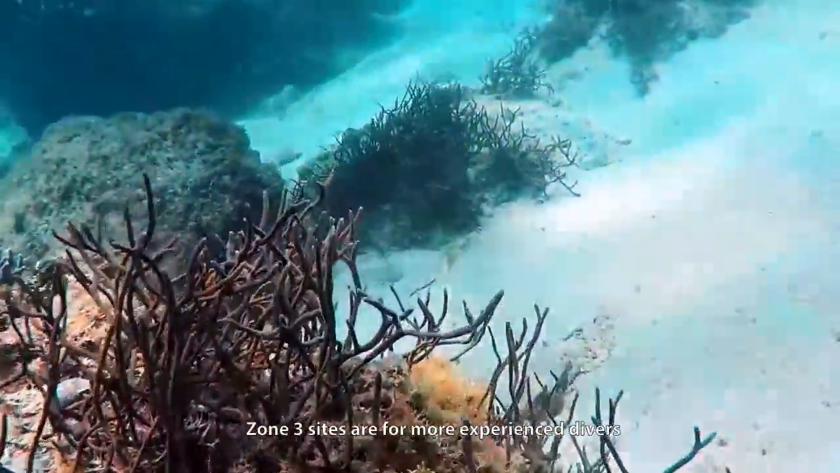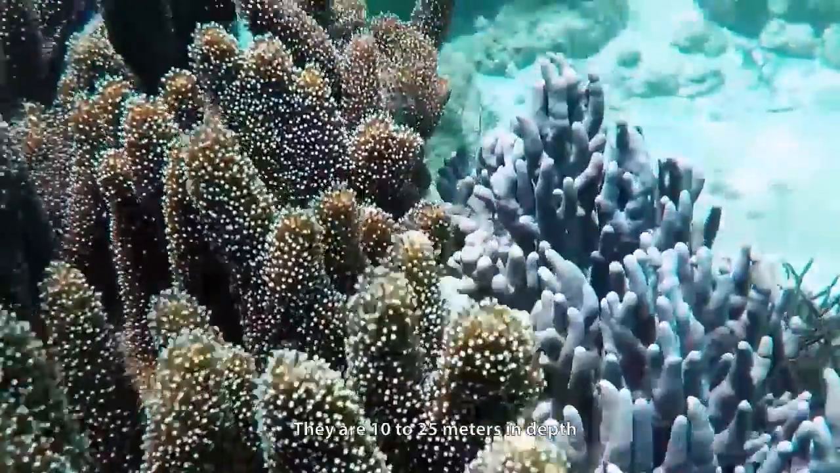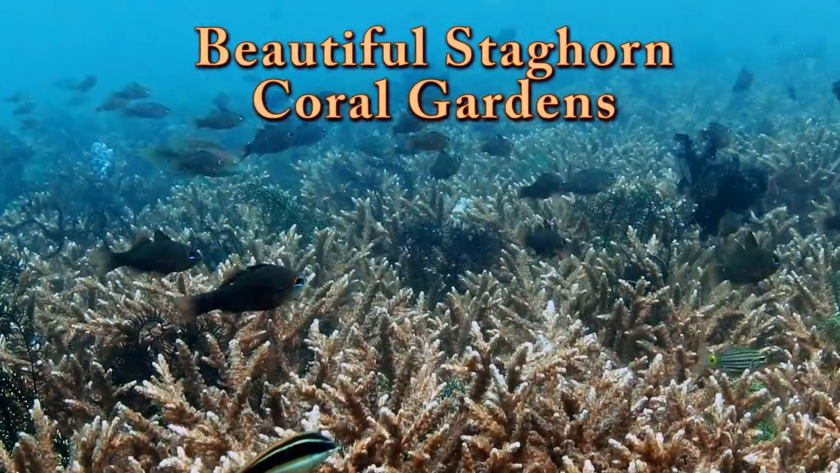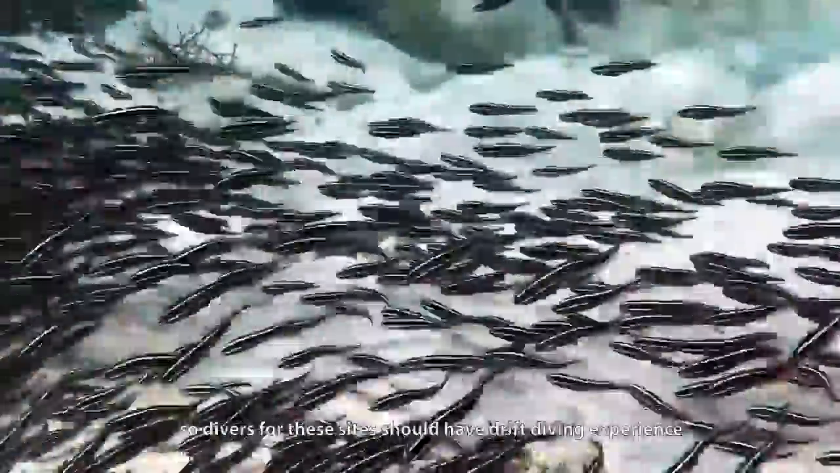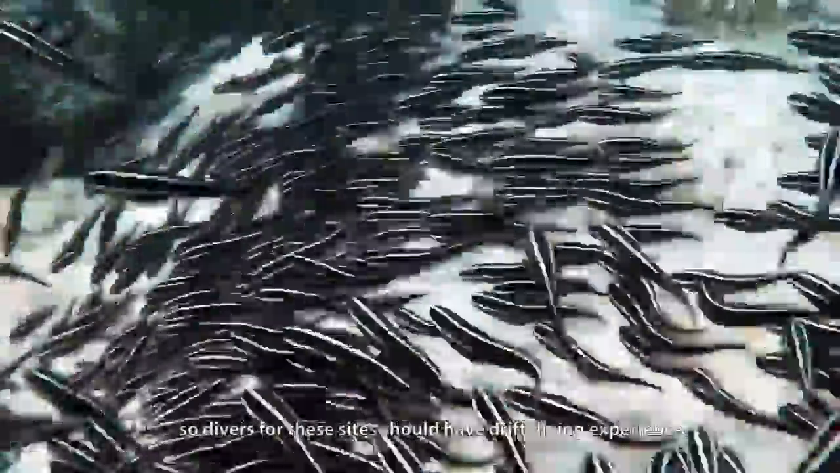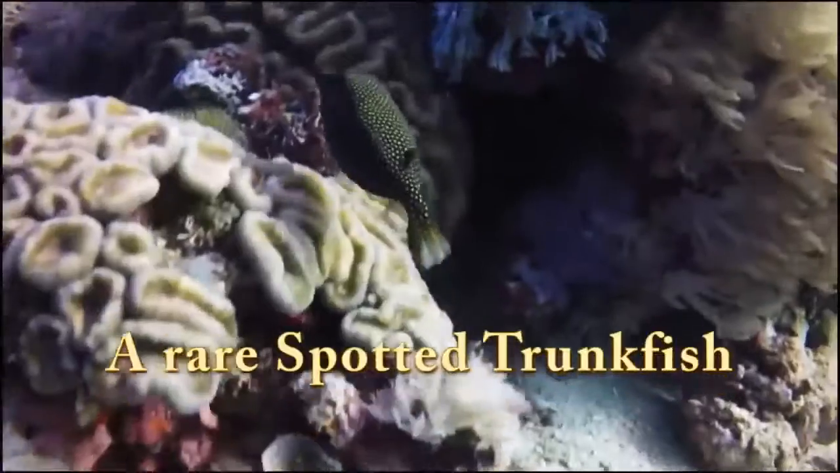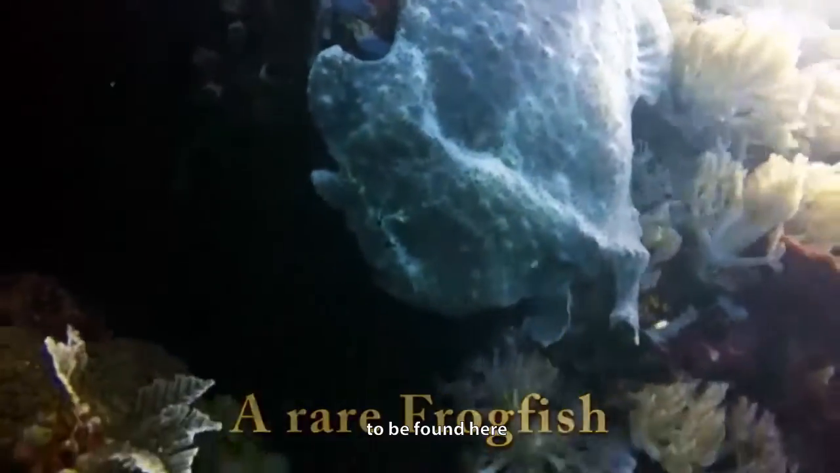Zone 3 sites are for more experienced divers. They are 10 to 25 meters in depth with fantastic vertical walls that can reach even greater depths. These sites typically exhibit some form of tidal current, so divers for these sites should have drift diving experience. Zone 3 has some of the best diving to be found in the area. There are many diverse and in some cases rare species to be found here.